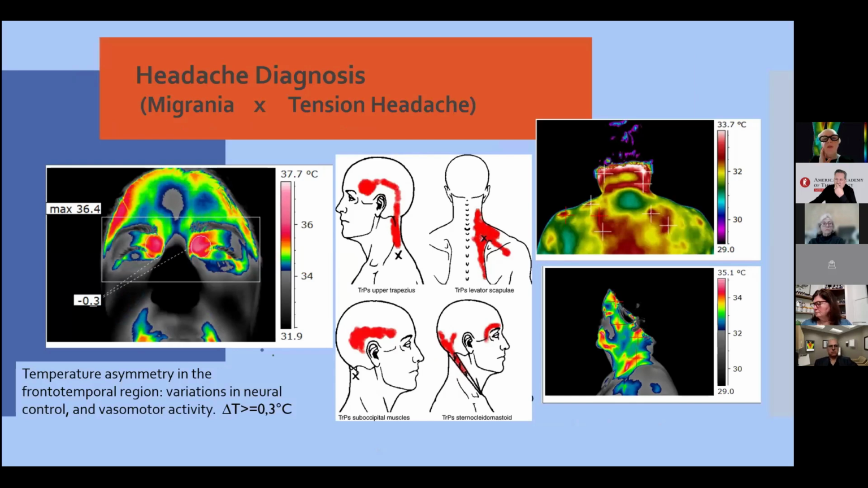In this situation, for example, how can I differentiate between migraine and tension headache in a crisis? It could be difficult to know the difference without infrared imaging.